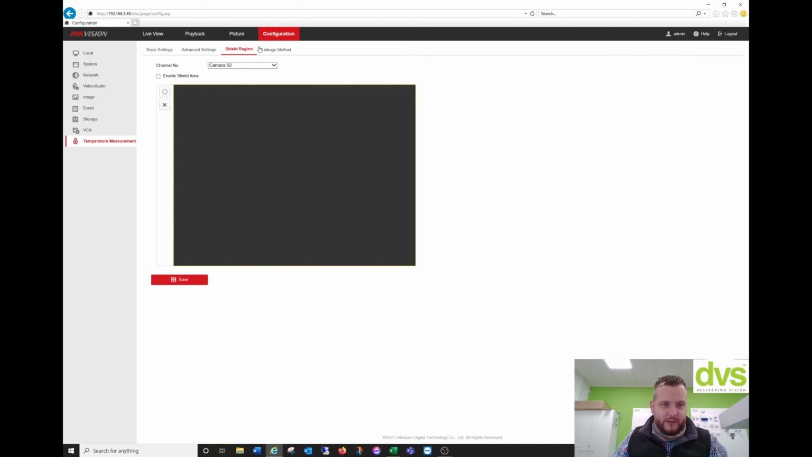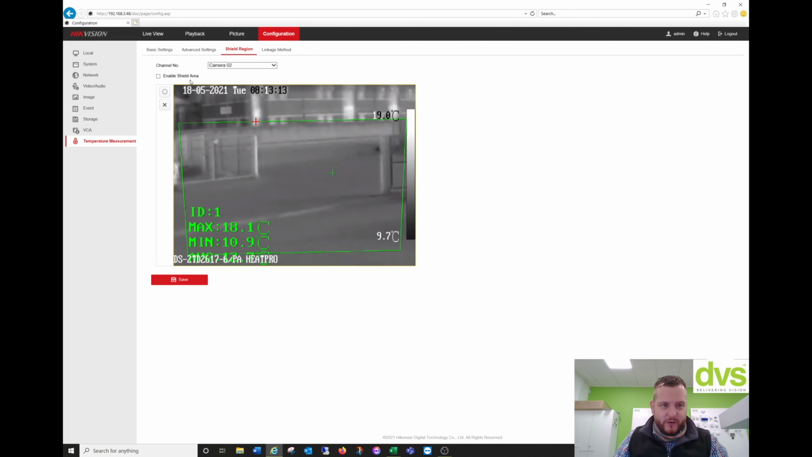Shield region, if you need to shield a specific region. For instance, if I don't want this to read this temperature here, I can mask this area off, and the temperature won't be measured in this little area here, because it could be that that's a heated column or post there, which is going to throw off our temperature measurement or alarms.